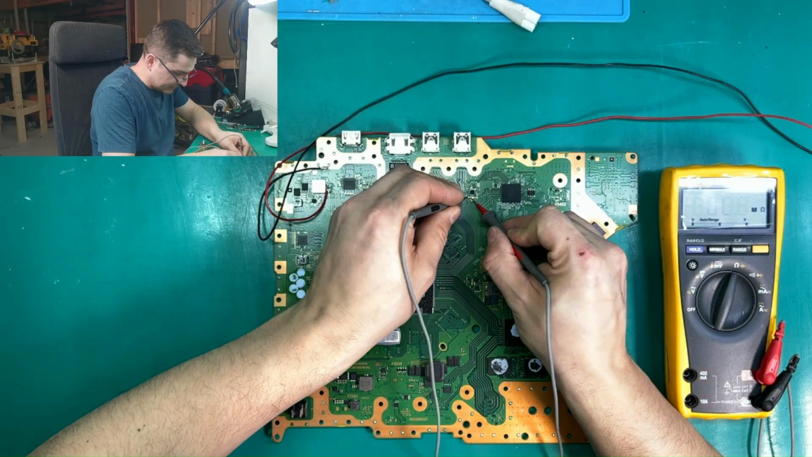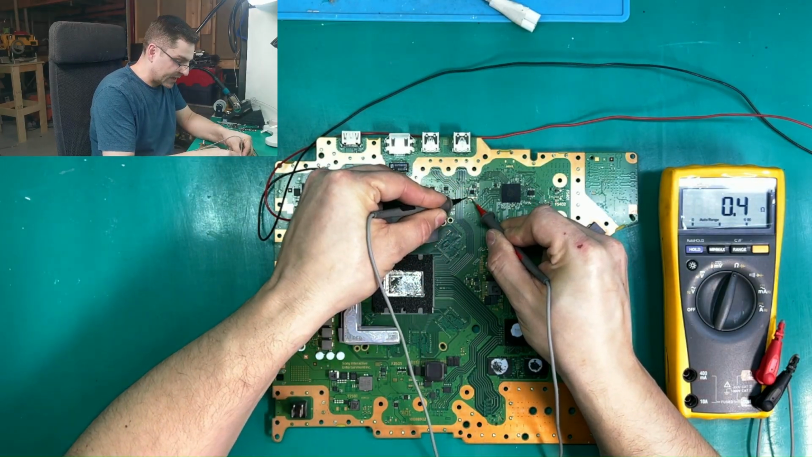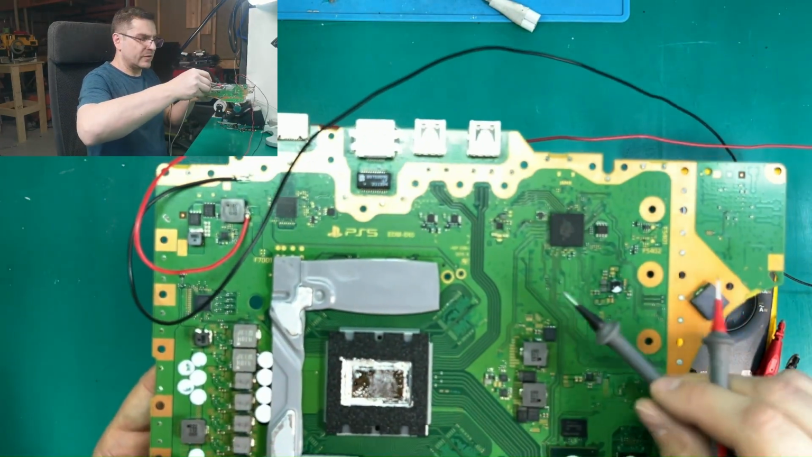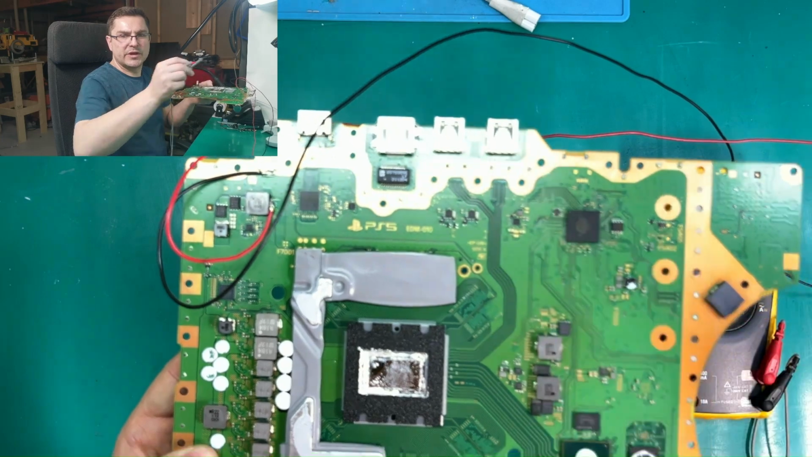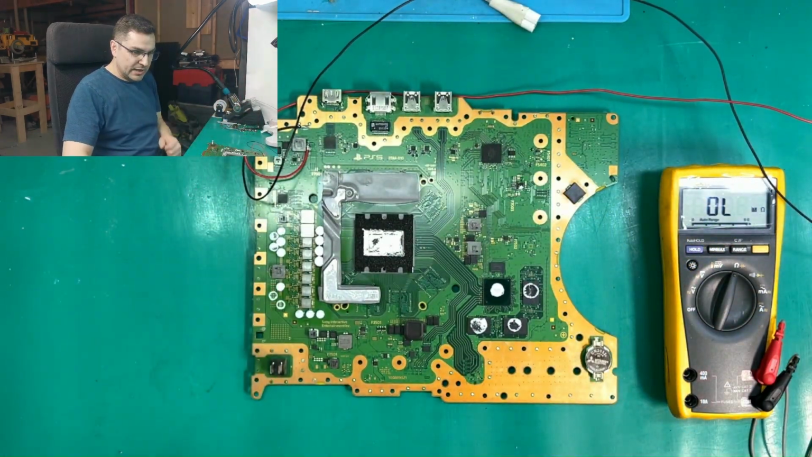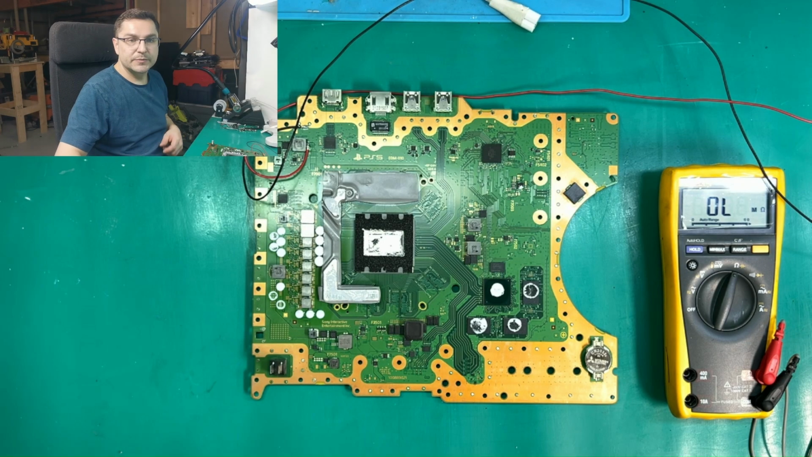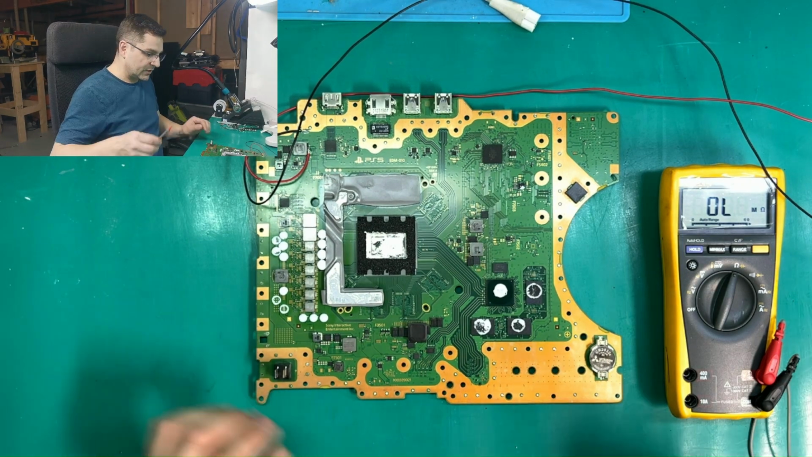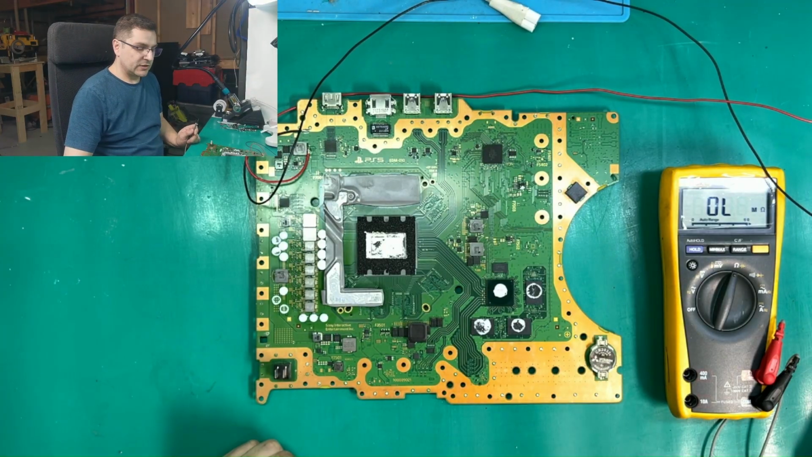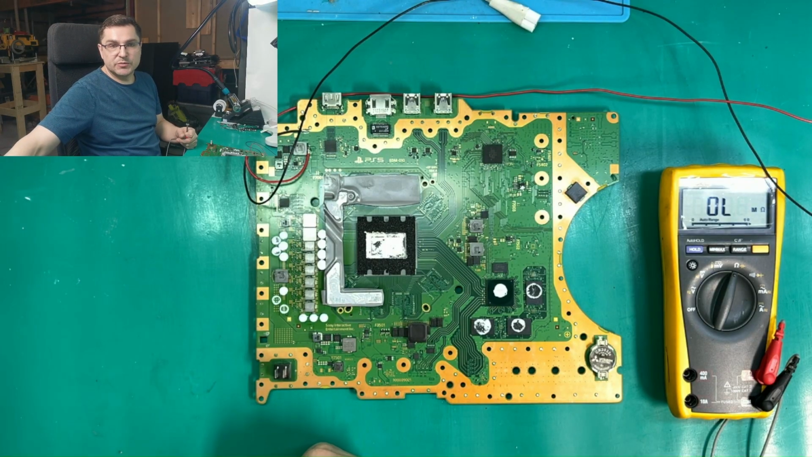But also on these capacitors here, let me pick it up. On this one here, we have 0.4 ohms resistance. So my idea is to switch our cable, and we're going to make a voltage injection test on these pads here. So let me just swap the cable and I'll be right back.